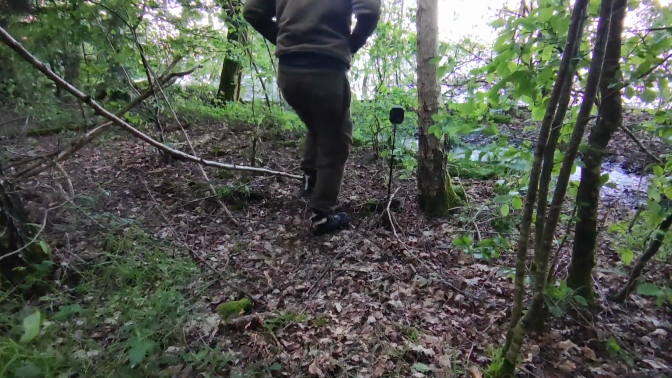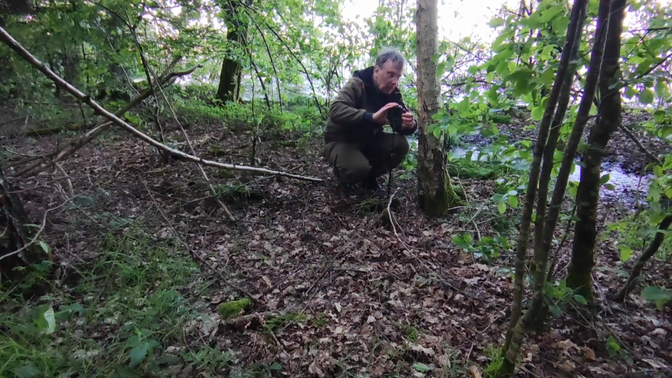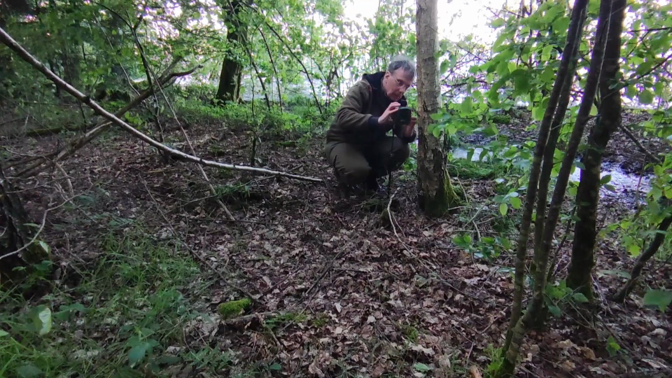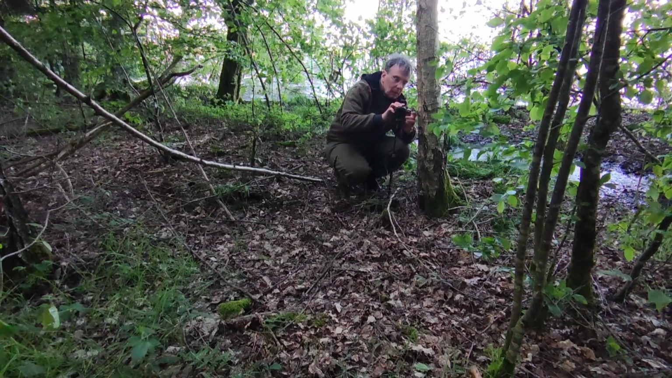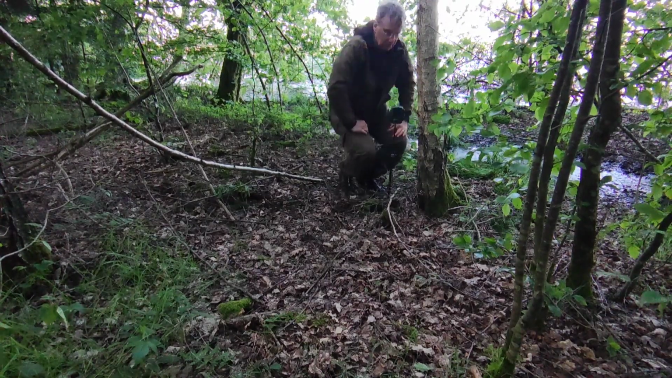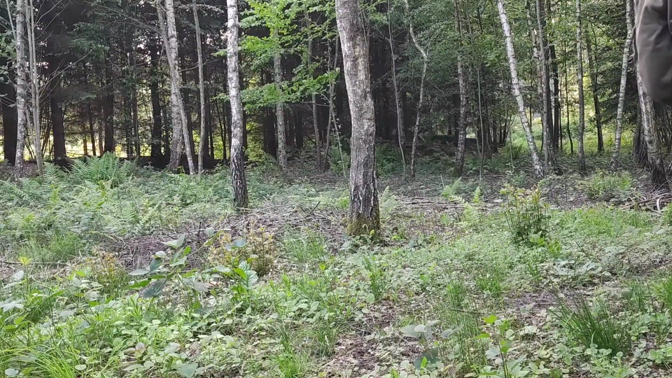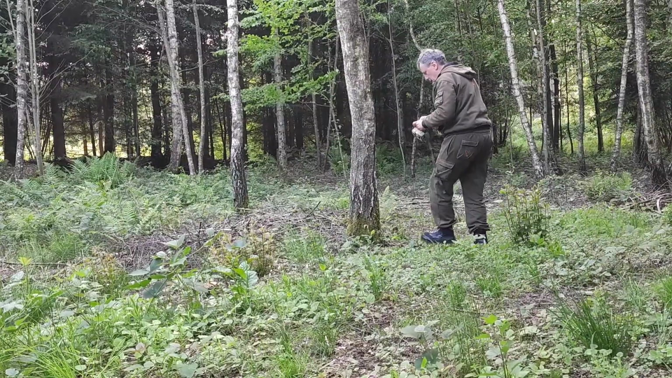So then I set this trail camera as well. The same procedure: opening, switching on, starting the countdown, and yeah, that's it. And we go to the third place, which is a little clearing in the middle of the